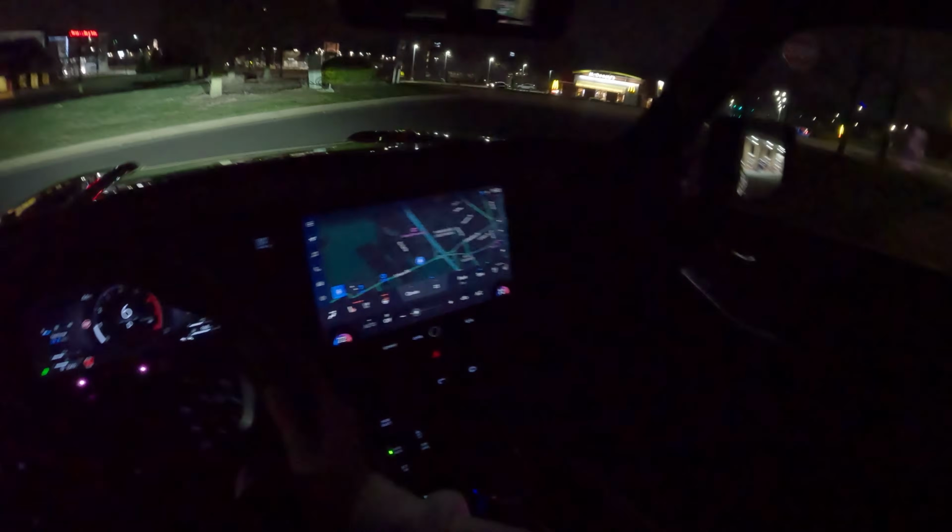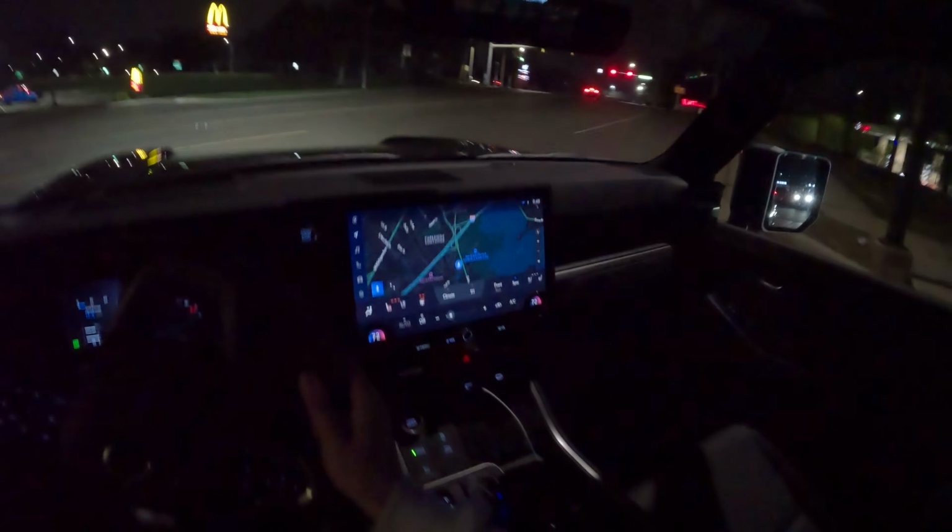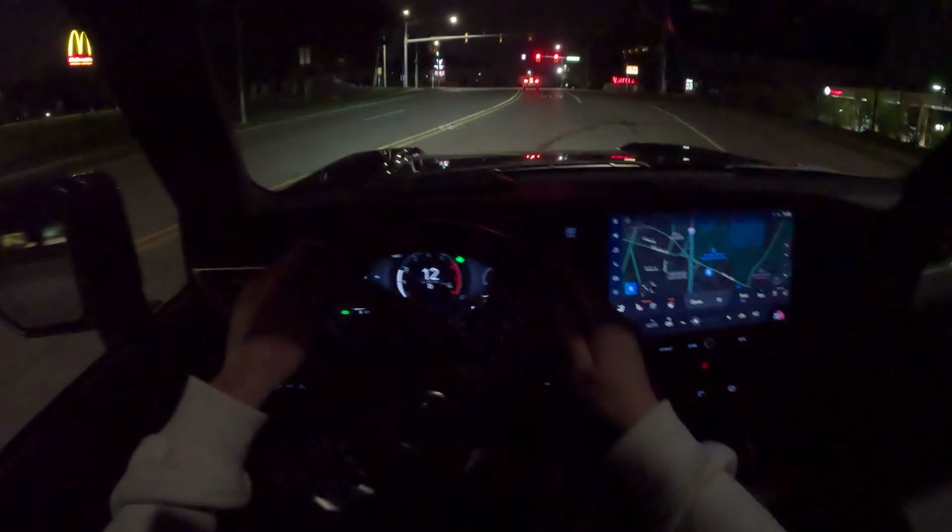I just love the daily drivability of this GX. I don't love the 14.8 mpg that I've been getting this week over the last 234 miles, but you win some, you lose some, I suppose.